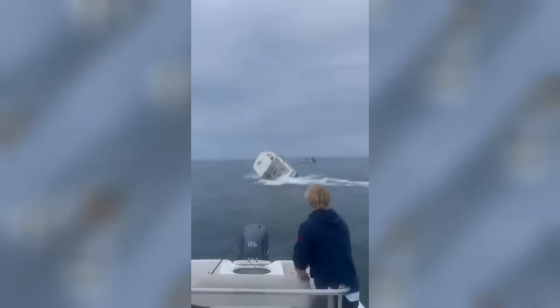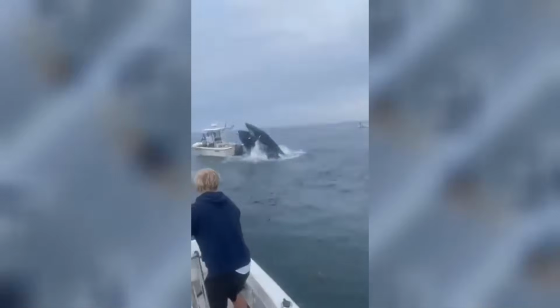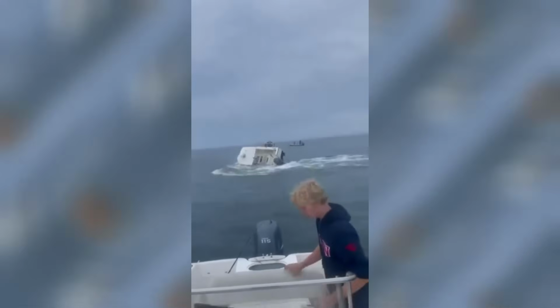Unbelievable video here as this whale breaches the water. I think this was taken down in the Chesapeake Bay right off of Virginia. I mean, what are the chances?